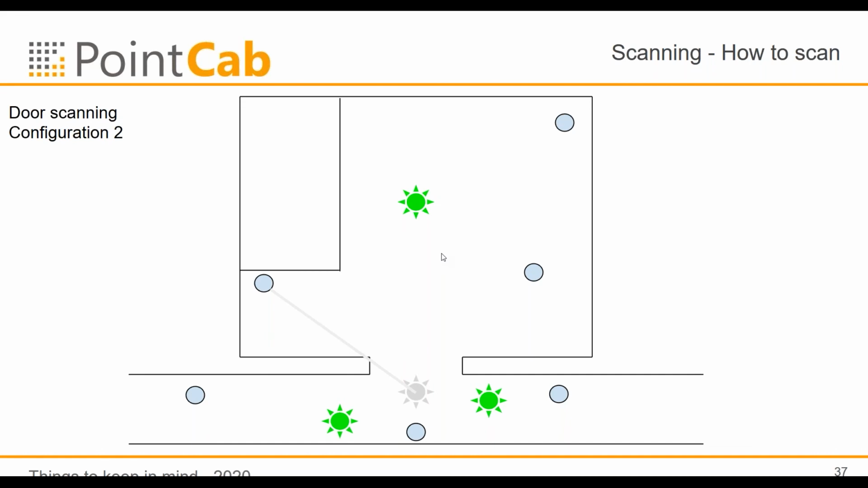But if you have a big factory, it's sometimes very good to have the spheres as high as possible because you can see the spheres from multiple positions. In this case, it's good. But if you have free line of sight, it's not necessary. So it will not influence the accuracy. I hope this makes sense.